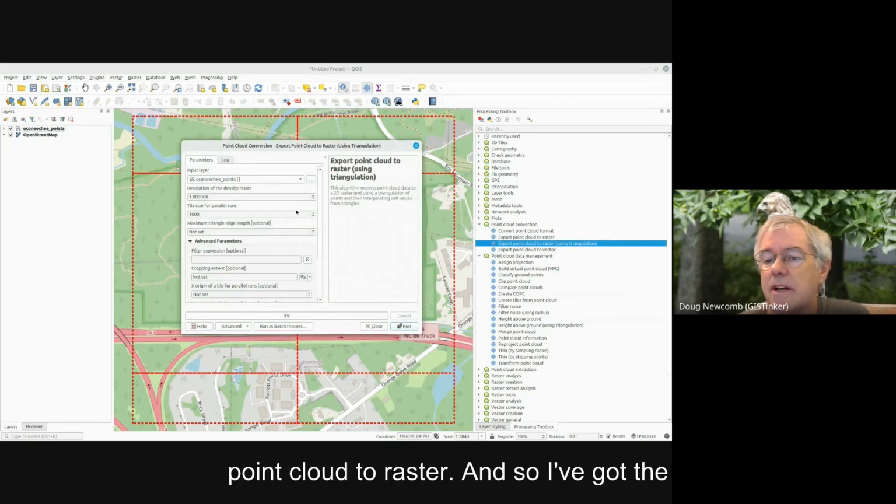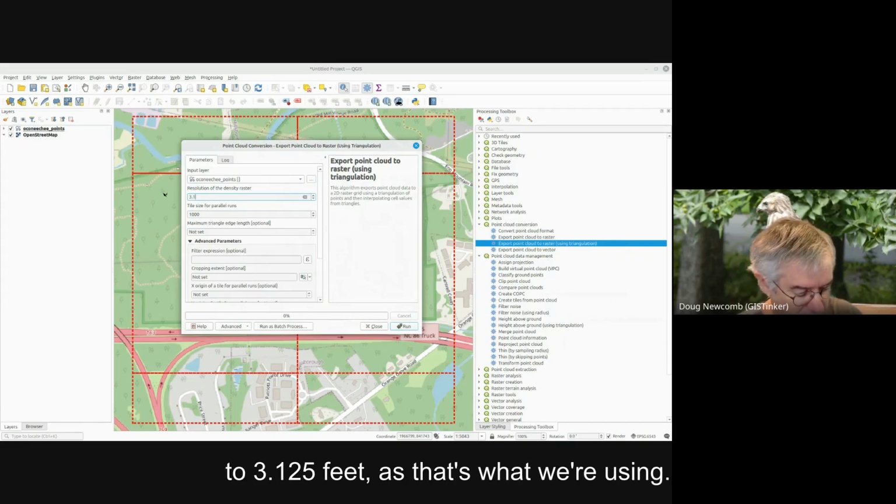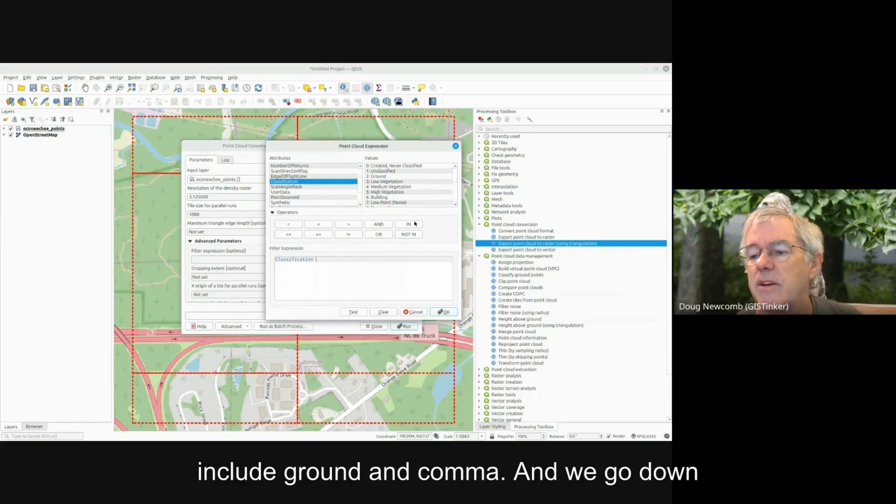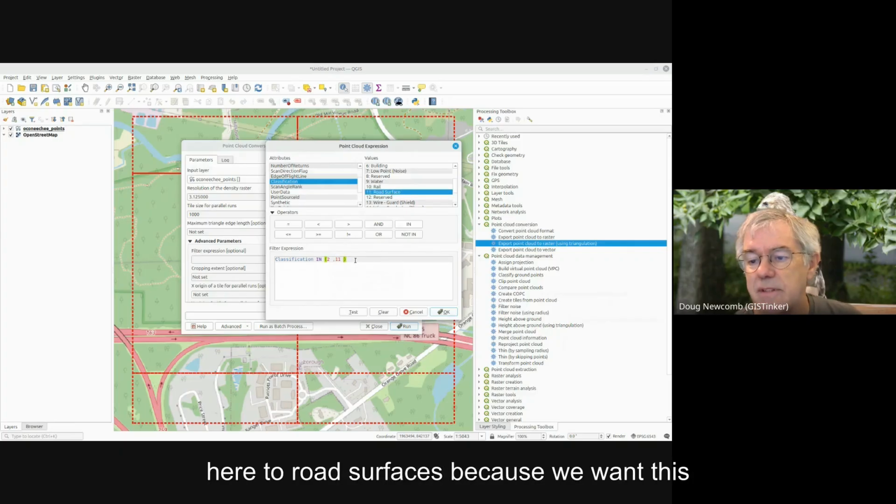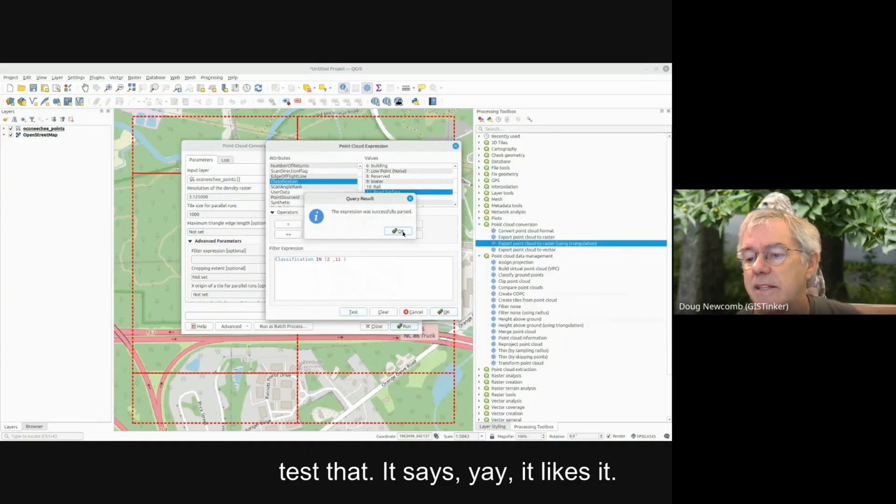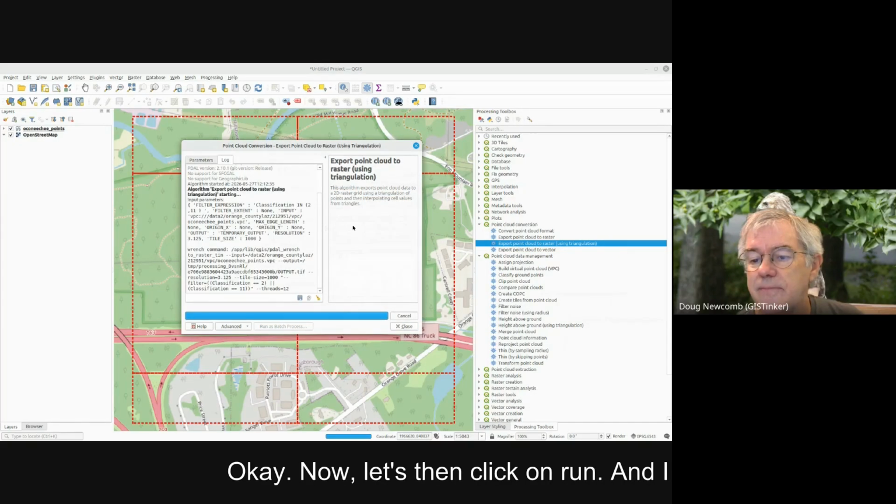So I'm going to do a point cloud to raster. And so I've got the Occoneechee points. Let's set the resolution to 3.125 feet, as that's what we're using. And let's filter it to the classification, include ground and, comma, we go down here to road surfaces, because we want this to not have gaps where the roads are. You test that, it says, yay, it likes it. Okay, now let's click on run.